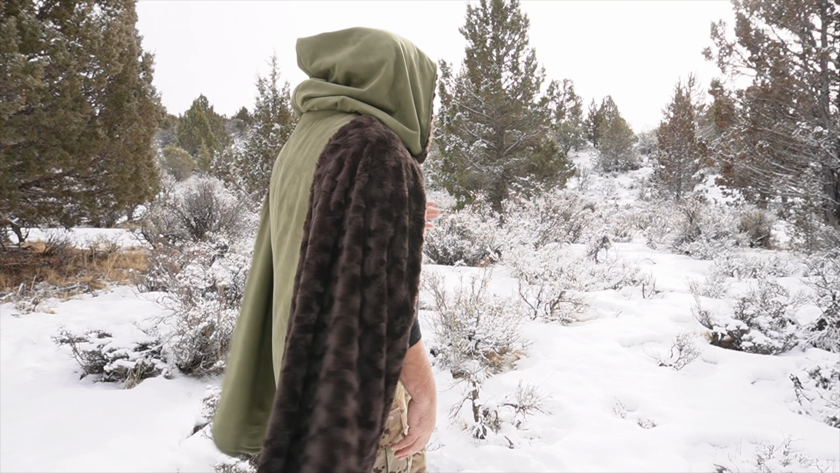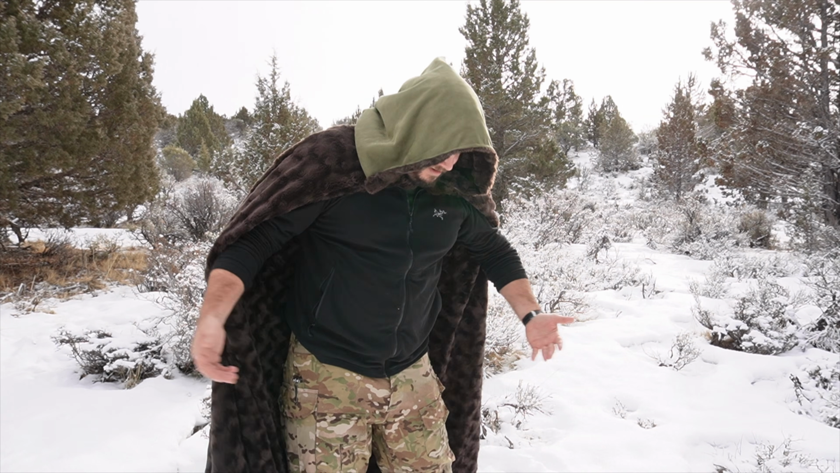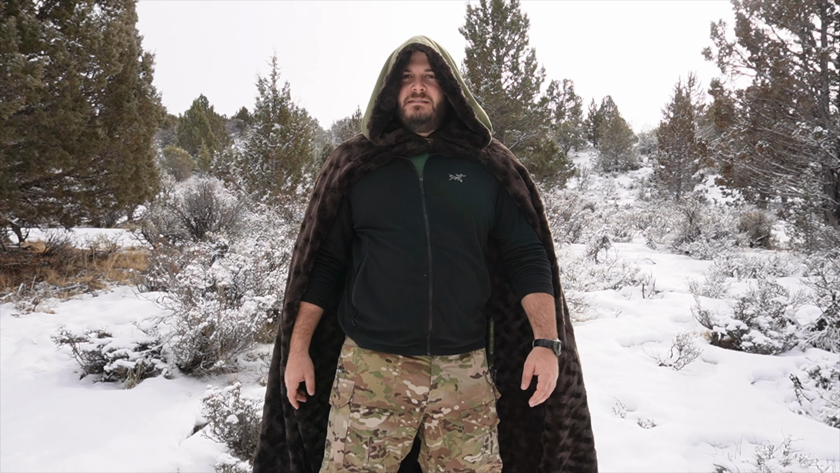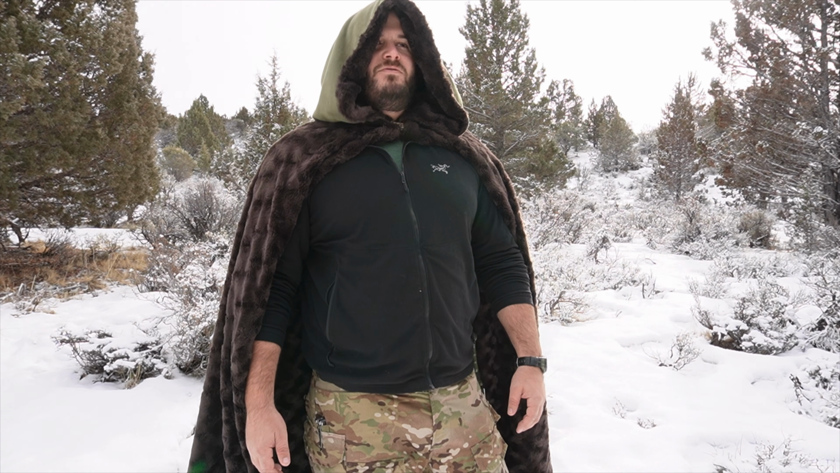One of the other big reasons I got the green is because I feel like it's going to blend in to forests like this, which is what cloaks are made for, better than anything else. So that's why I'm out here. I've got my multicam combat pants on, I've got my cloak, and I am out here in the woods of Lassen County. And I say we get the drone in here, see how well this can protect us against the red glowing eyes of Northwind Ariel, or Sauron.